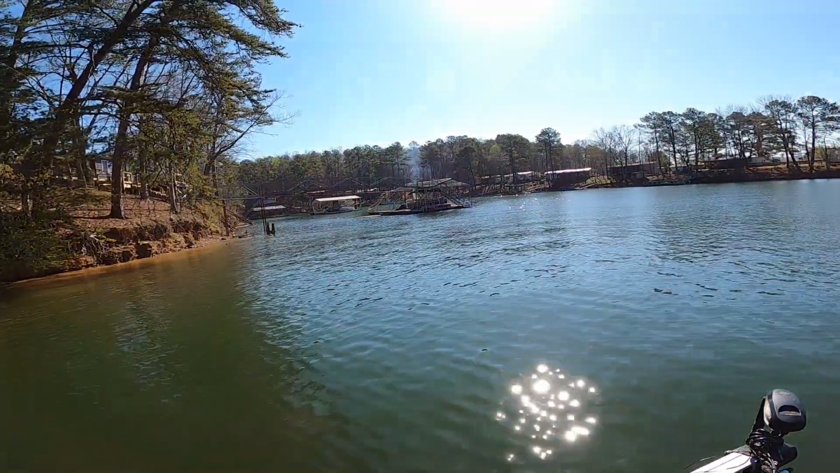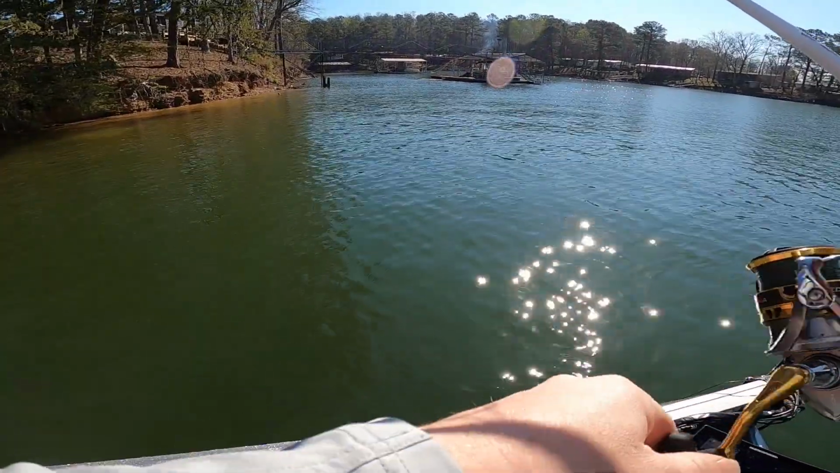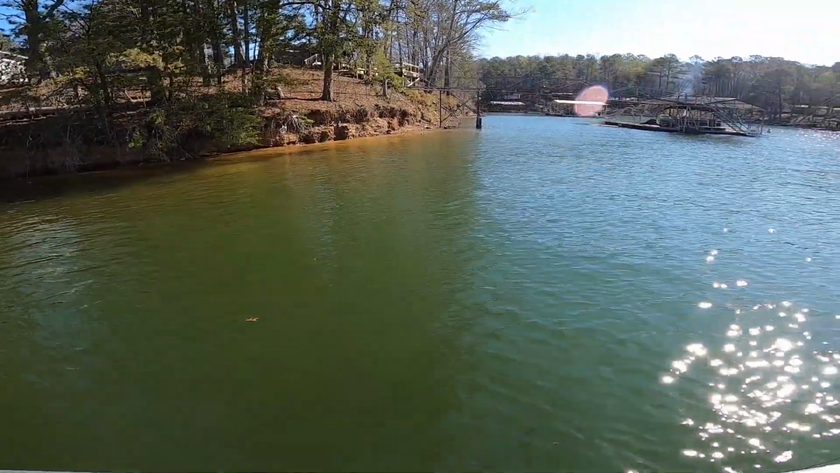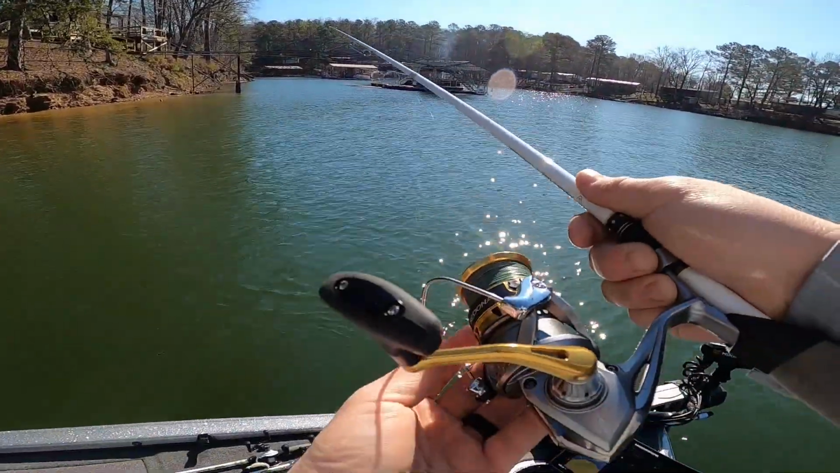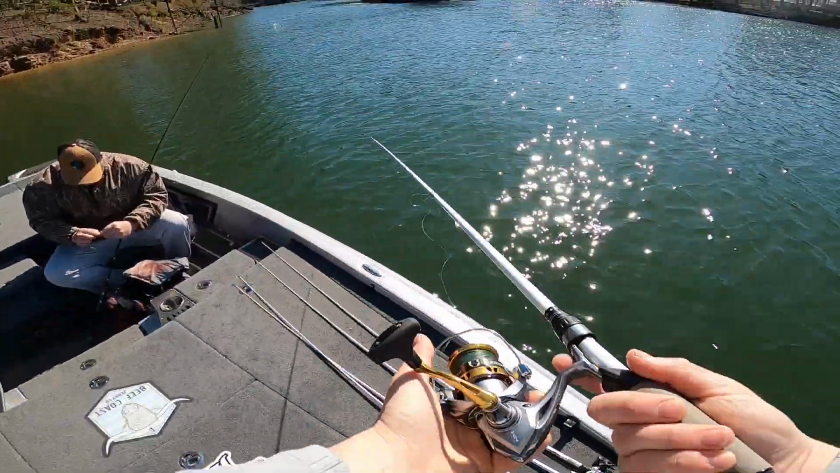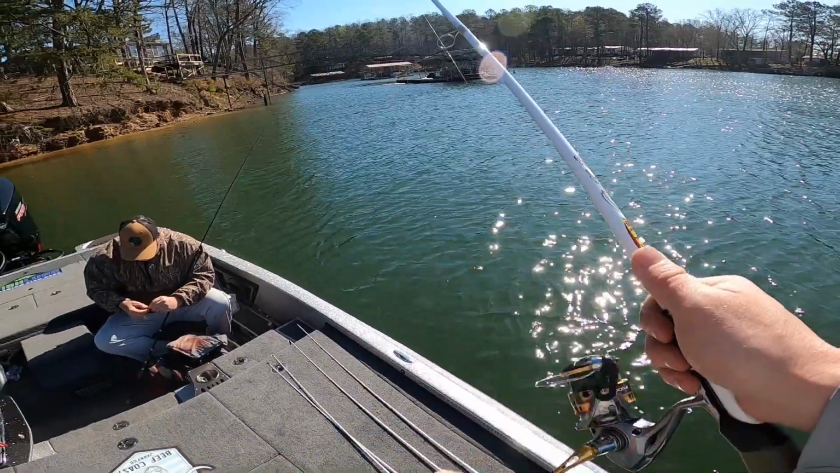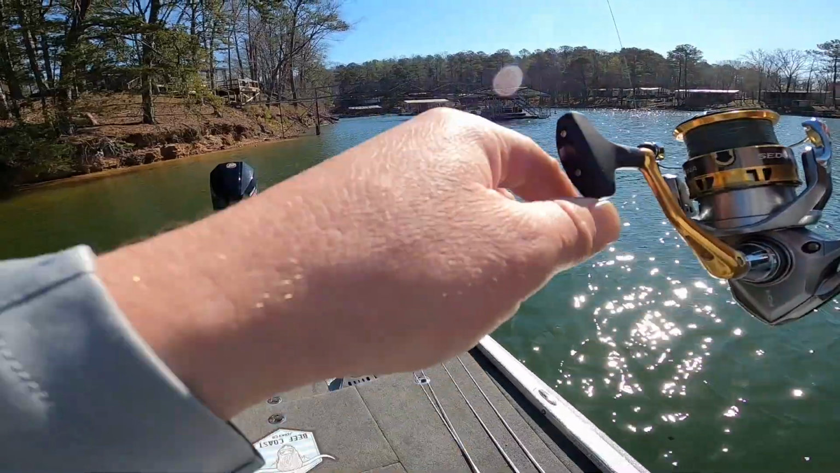Oh no, that was a freaking good one. Reel it up. Just reel it. You really got a bite? Uh-oh. Oh, it came off. Dude. That was two different fish. Me and Dad just both lost two that felt really good. We both casted at the same time, so it's two different fish. See if we can catch him again.